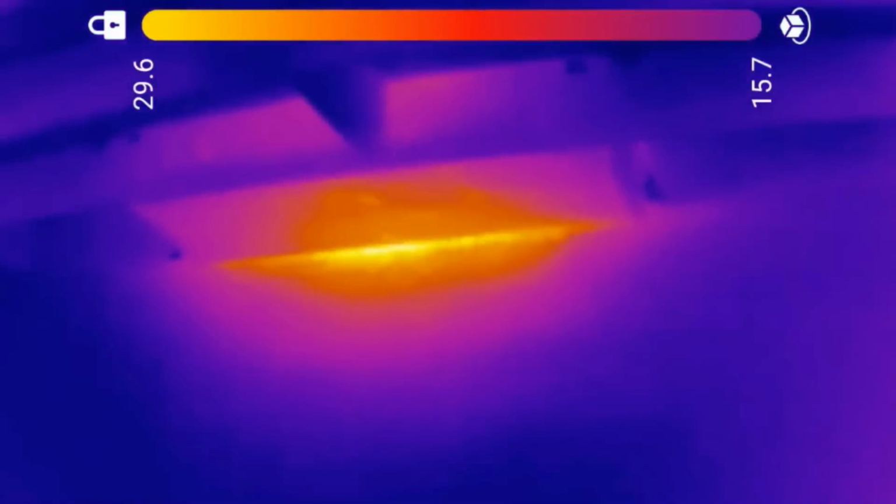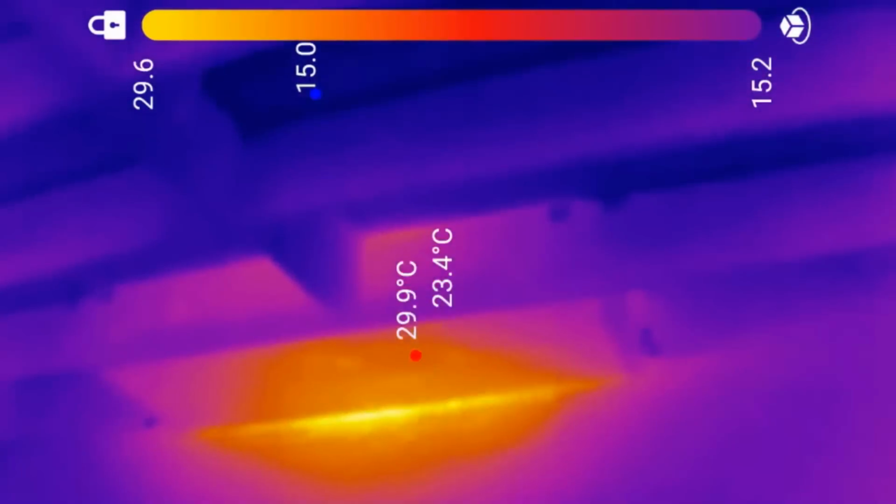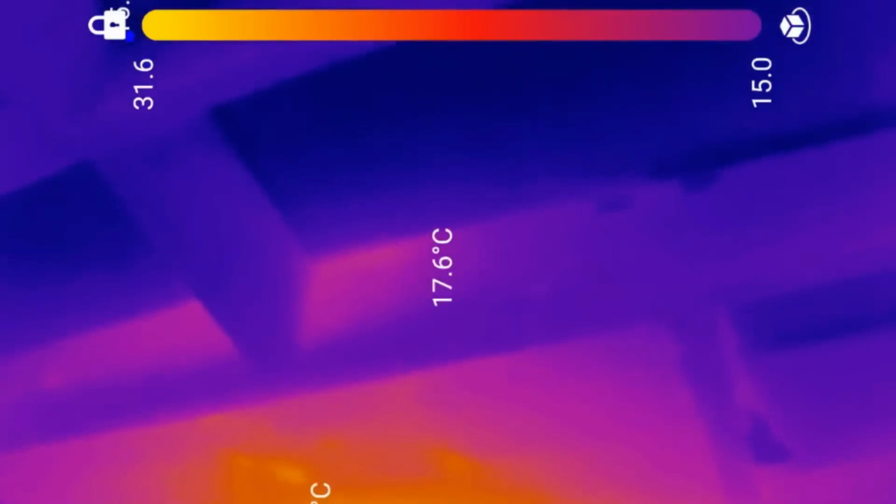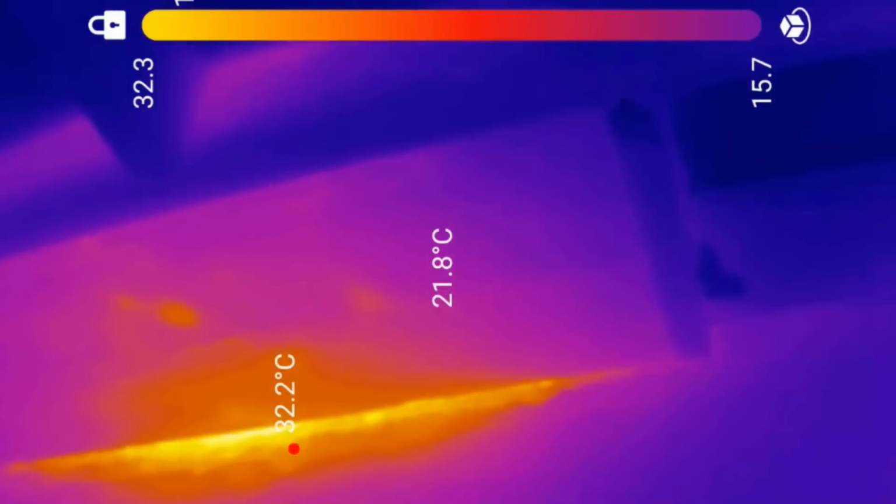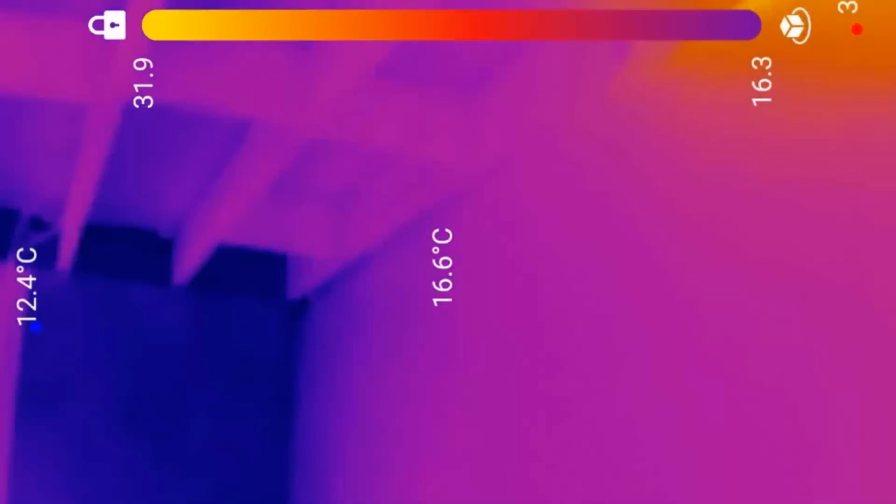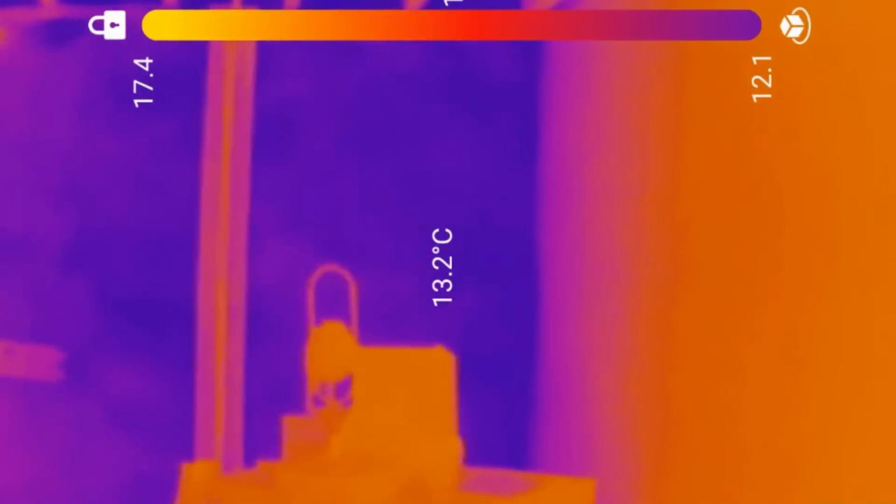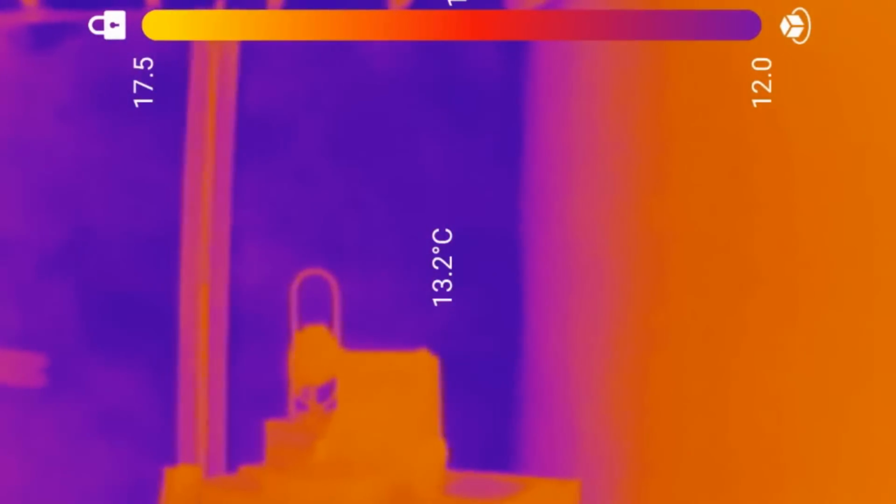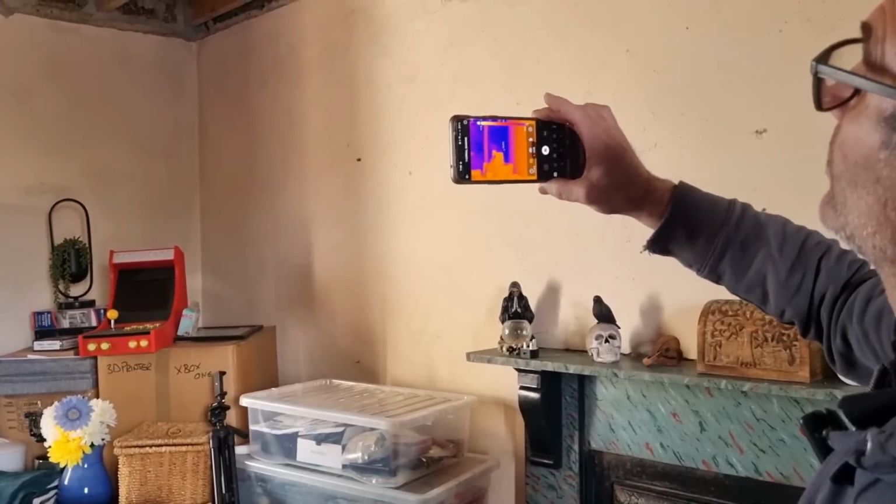But as we go up, that's radiating from the fire in the bedroom. And that's at 32 degrees, starting to dip down where it's coming down the stones in the wall. So again, back onto the wall, 13 degrees, a bit chilly in that corner.